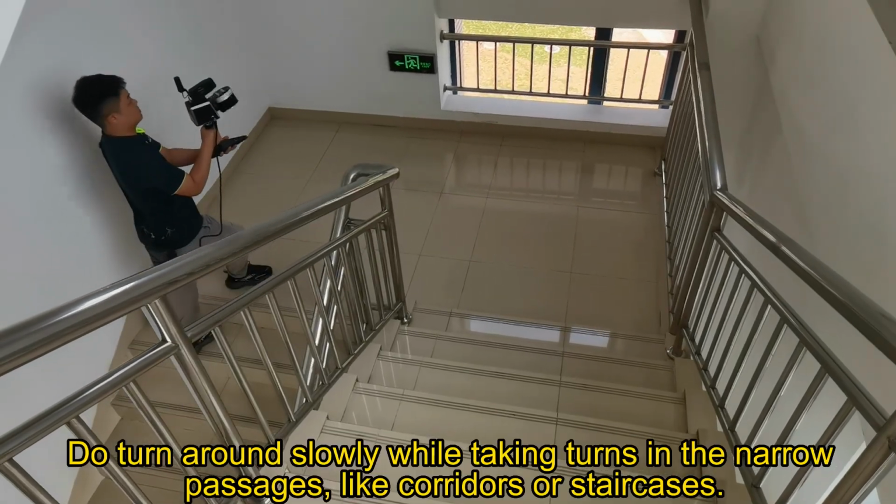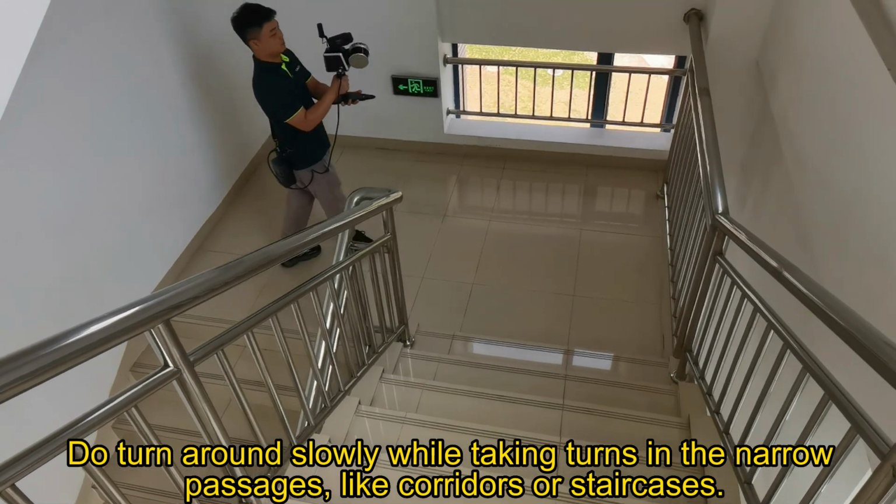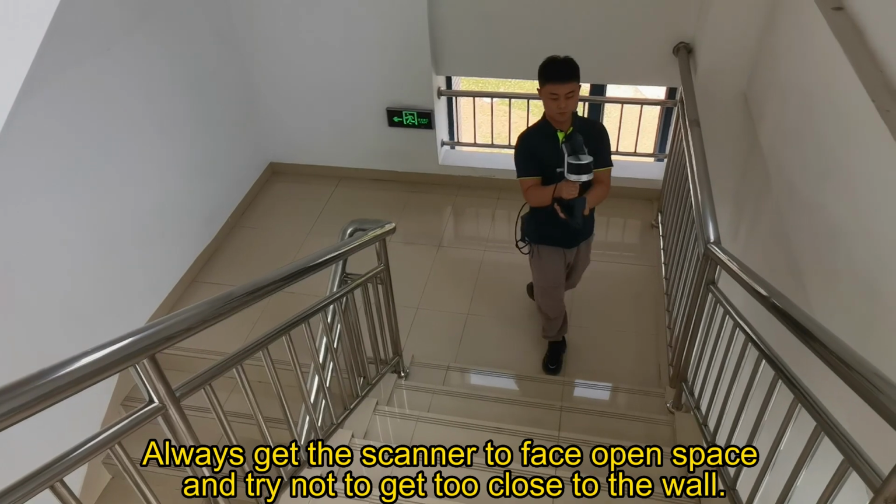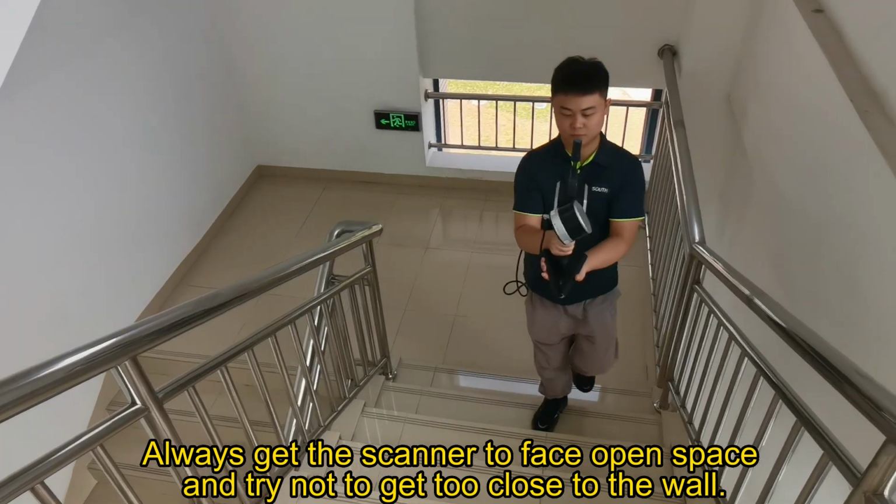Do turn around slowly while taking turns in narrow passages, like corridors or staircases. Always get the scanner to face open space and try not to get too close to the wall.